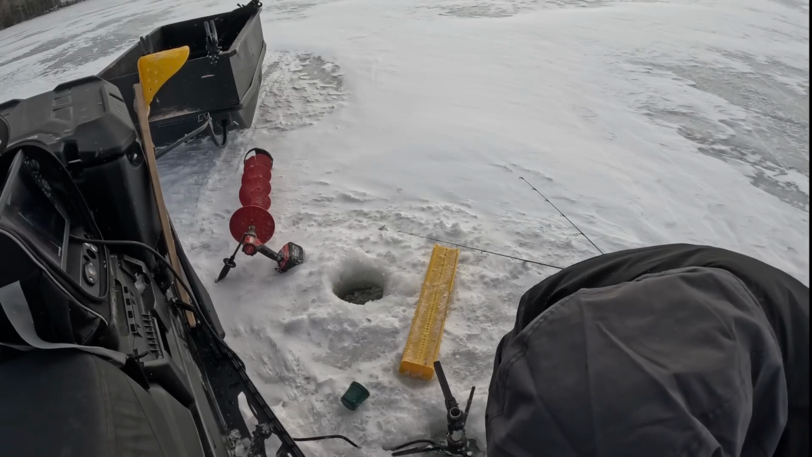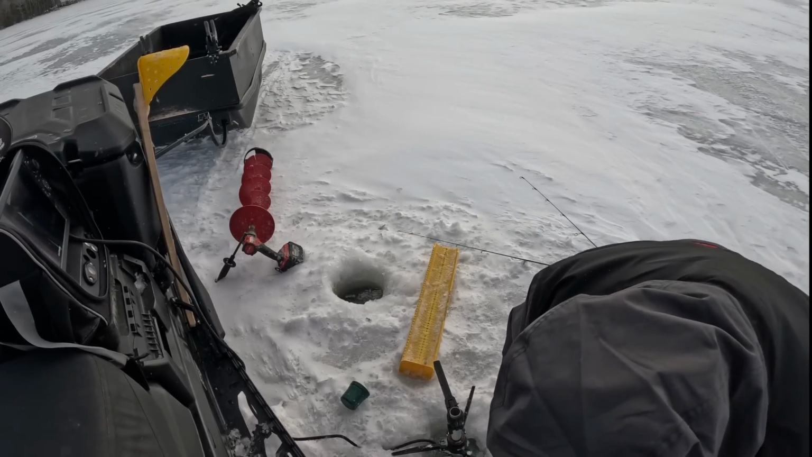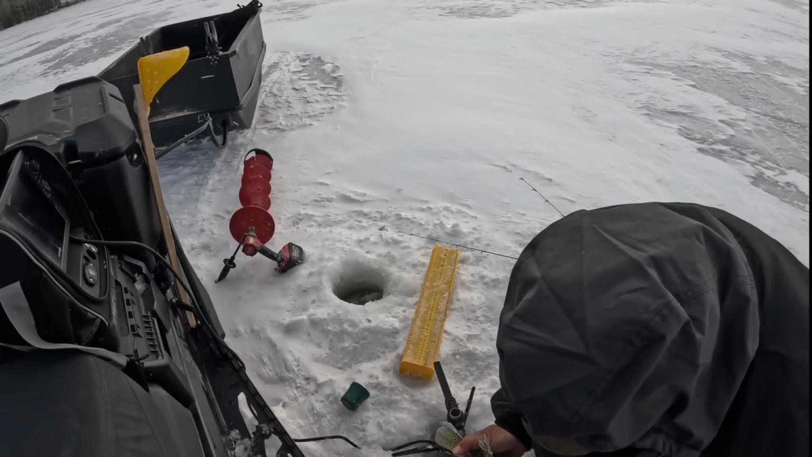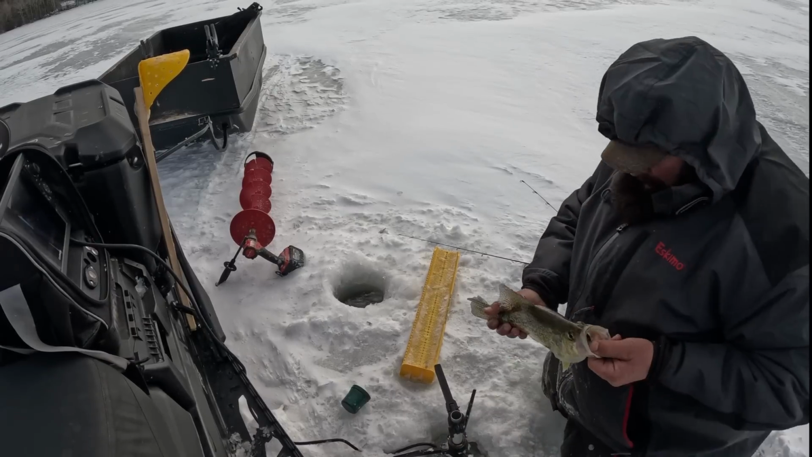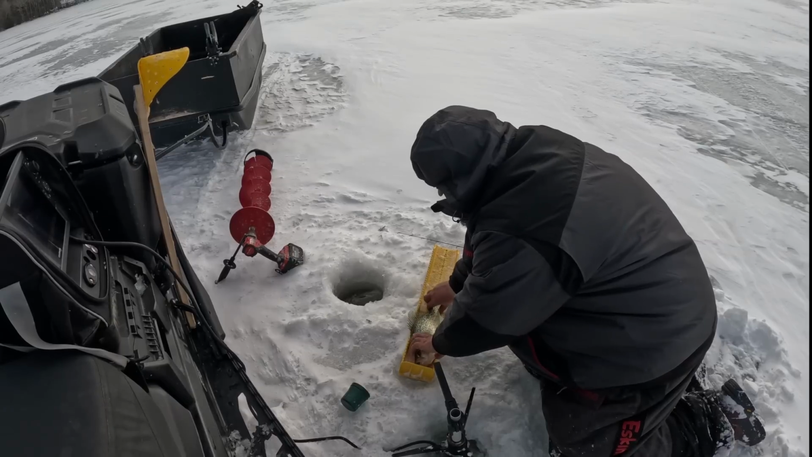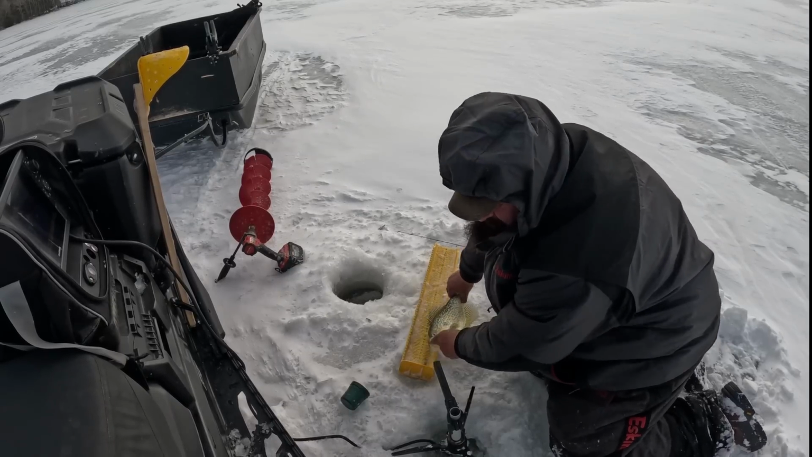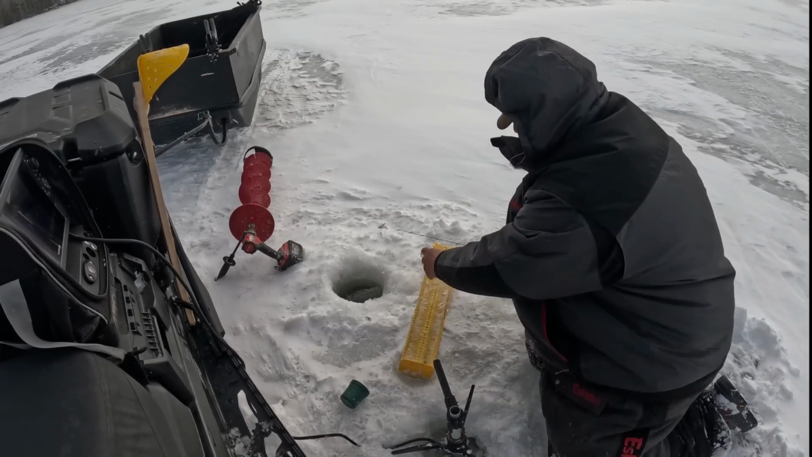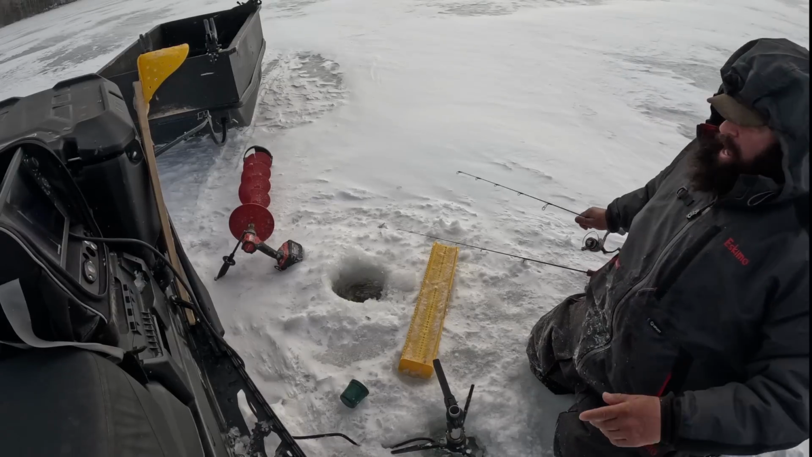guys. Two-hander. What do you guys think of that one? That's in the 15 class range right there. Give me a quick measurement on him. He's probably 14 and a half. He goes 14 and 3/4 right there. Look how thick he is. We're gonna get him right back. Slide him right back down.